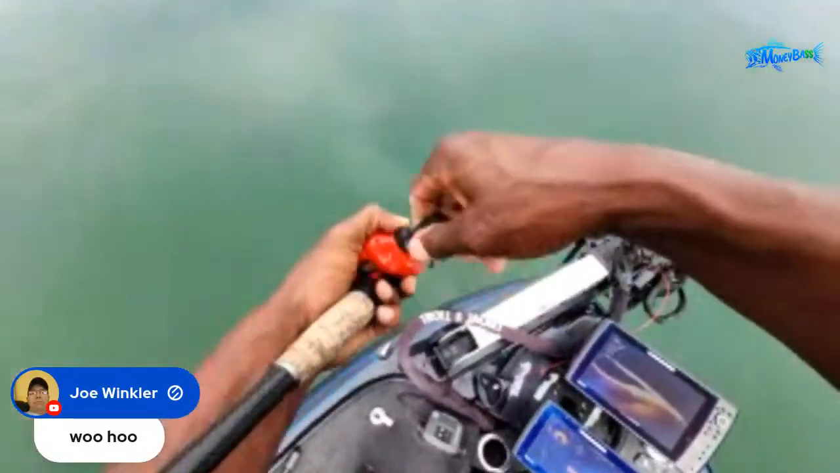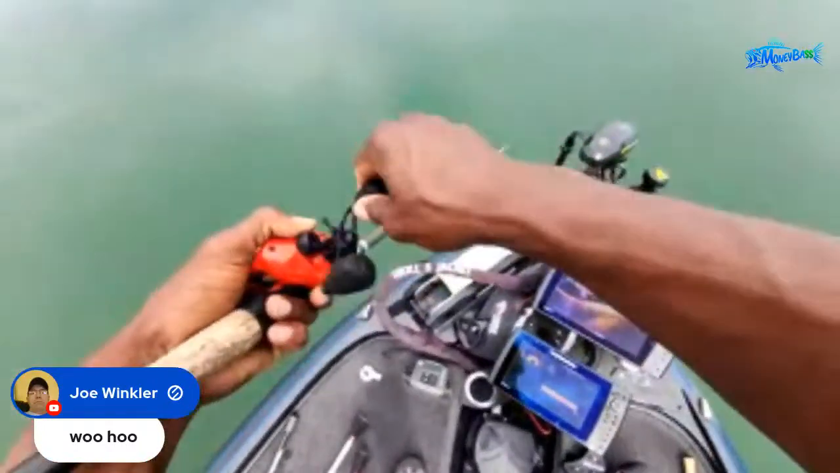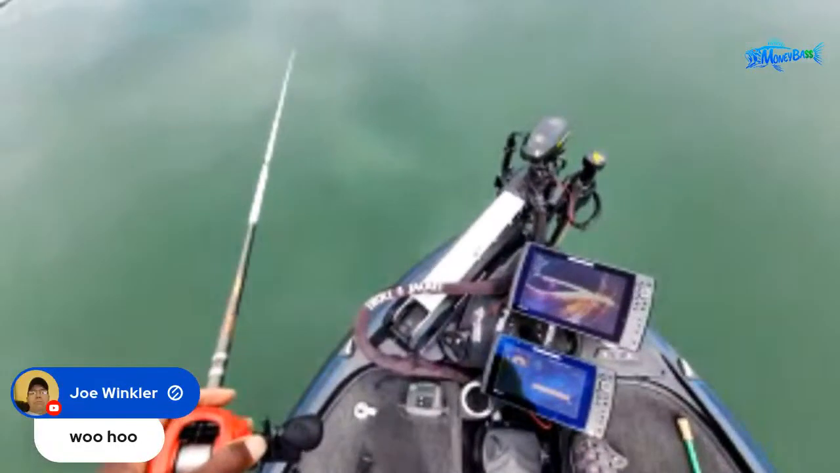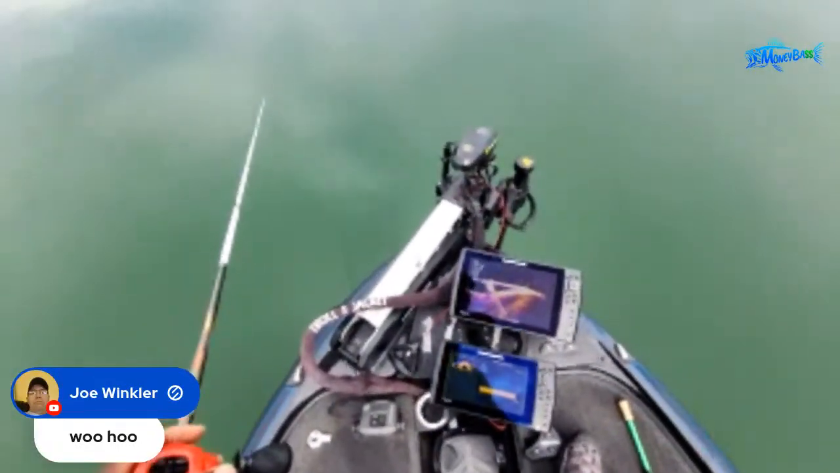All right, I did not spot lock, so I kind of drifted off the spot a little bit. Let me just get lined back up. Now, those were some nice sized fish, guys. Those are the kind that you want to catch.